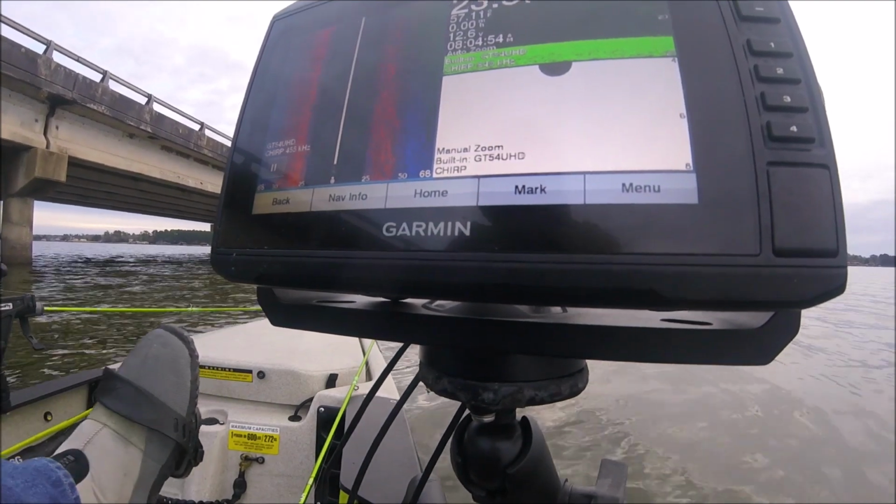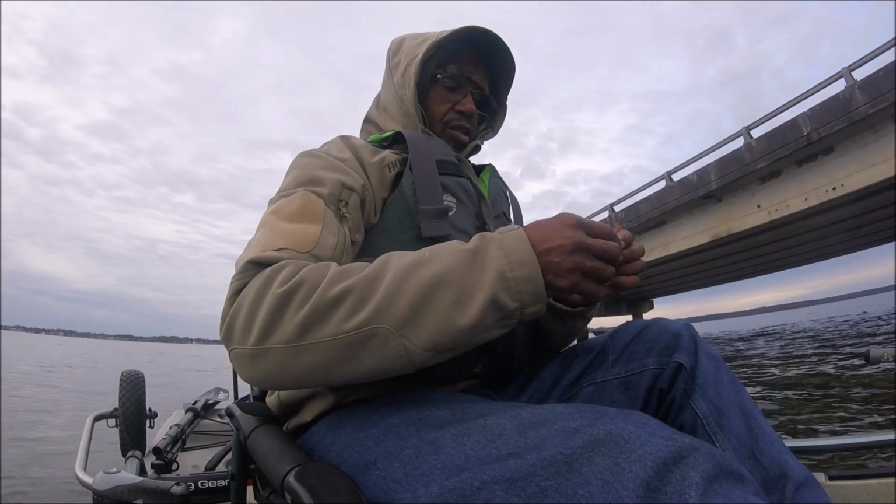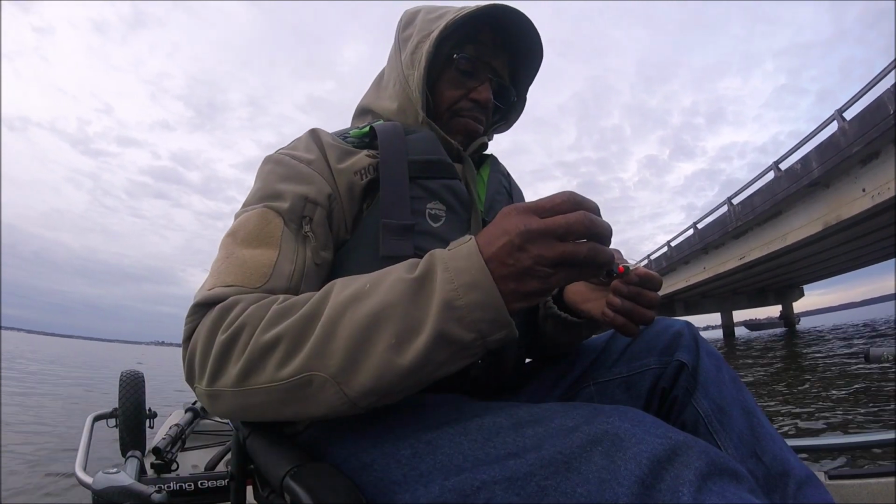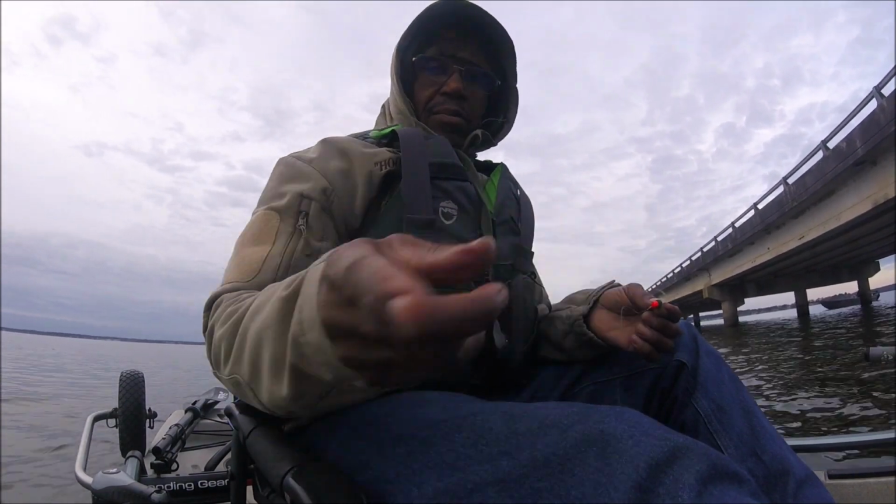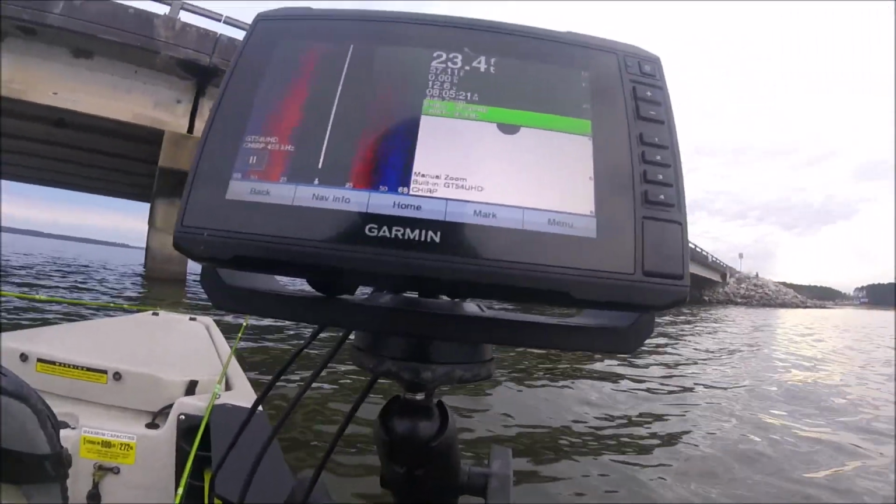Fish are acting real skittish this morning. They're really acting skittish, and not a lot of fish marked on the first couple of pilings. But my game plan is, while the winds are down, to fish every piling. I'm gonna leave the camera on you guys. Let you see what I'm seeing on the screen, I guess.